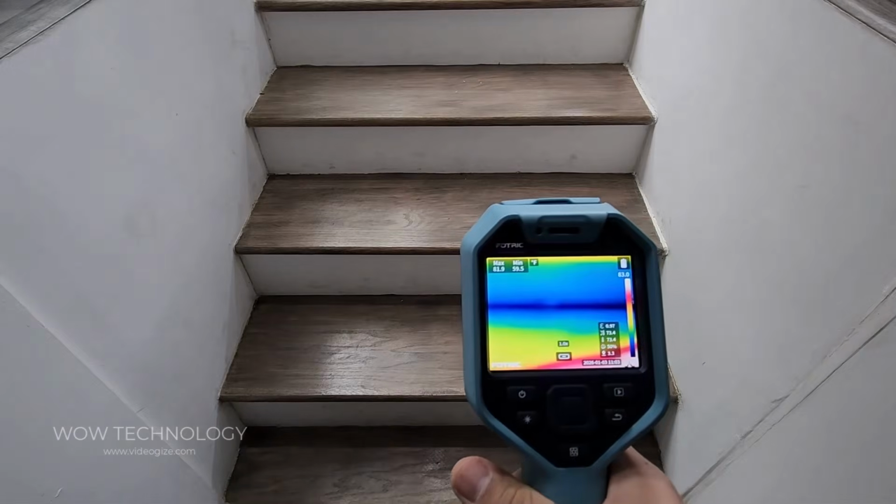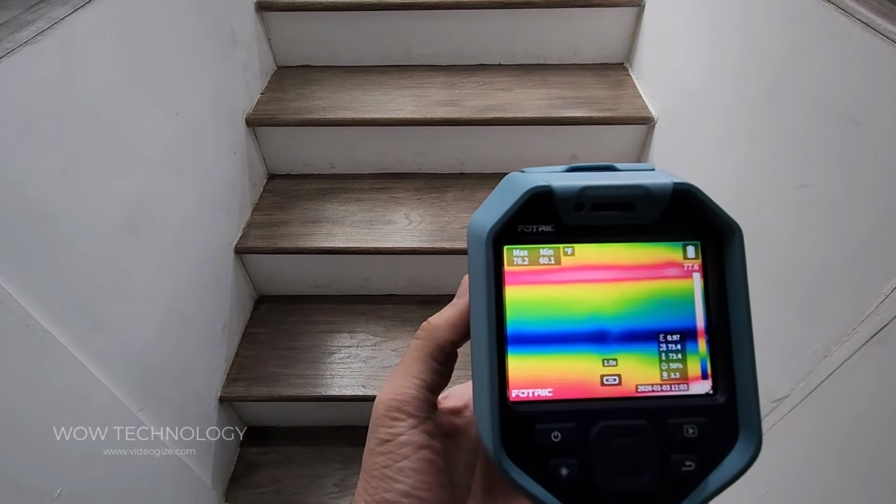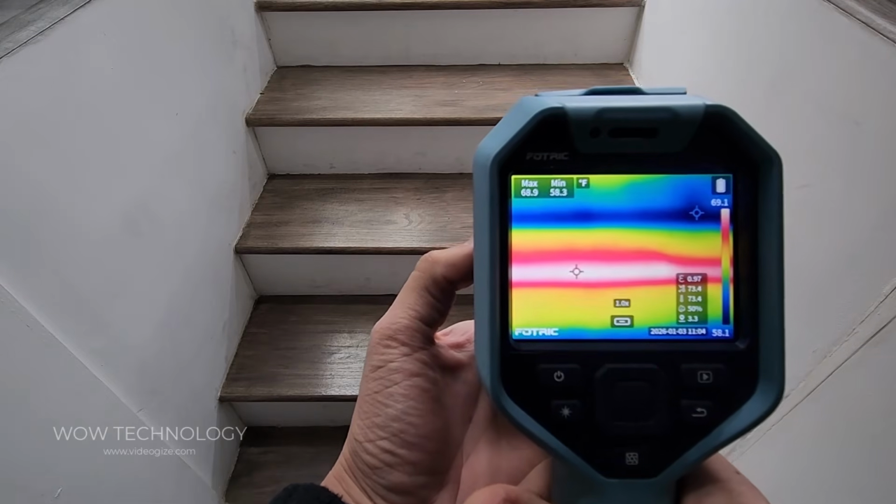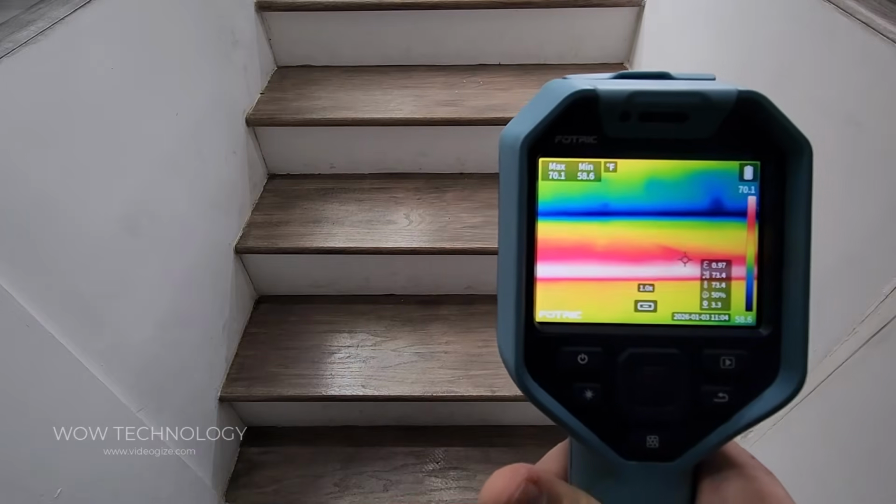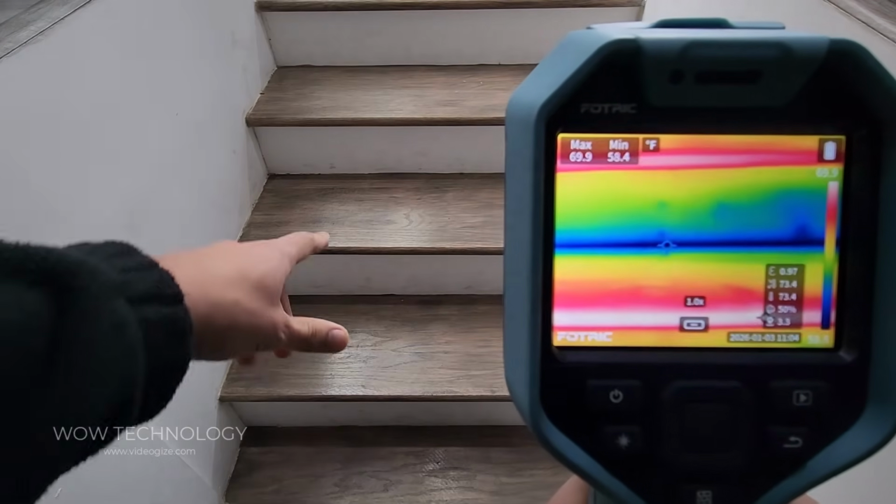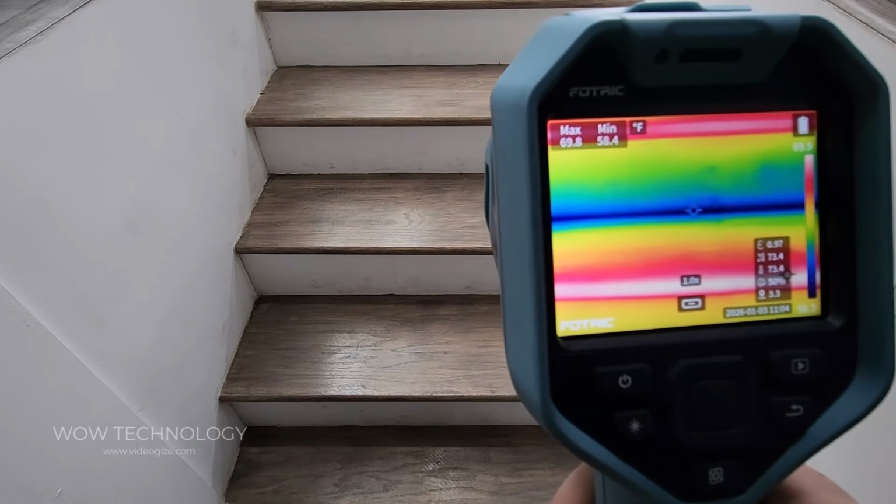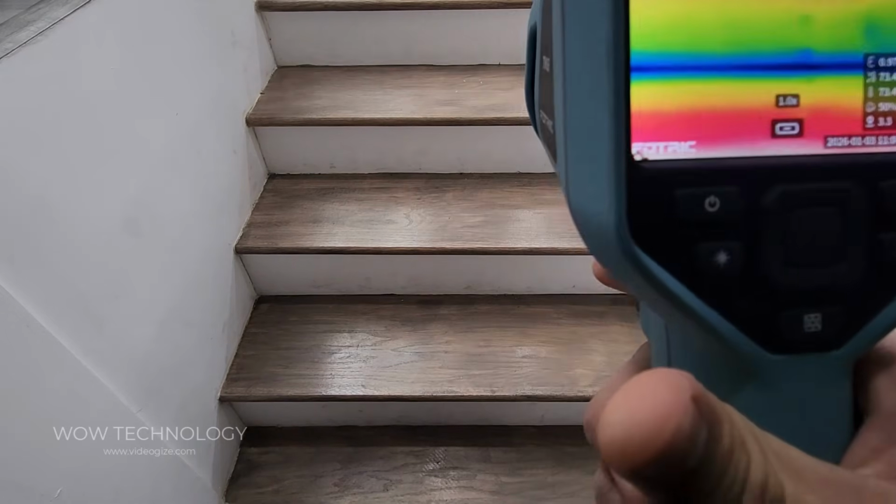So you can see I'm pointing the camera at my staircase, and when you focus it, you can see the highest temperature surface is 69.2. The lowest is 58.6. So you can see right in the seams on the right where the top of the staircase meets the bottom, that's where it's the coldest. So I guess air is coming out of there. And on the top is warmer.